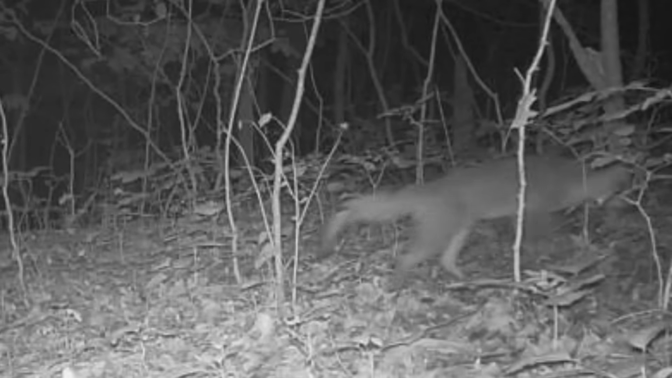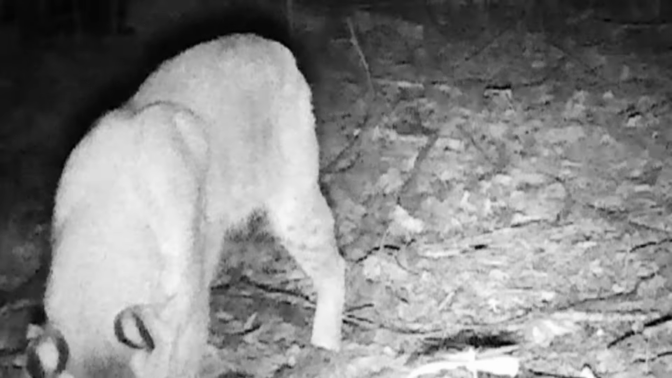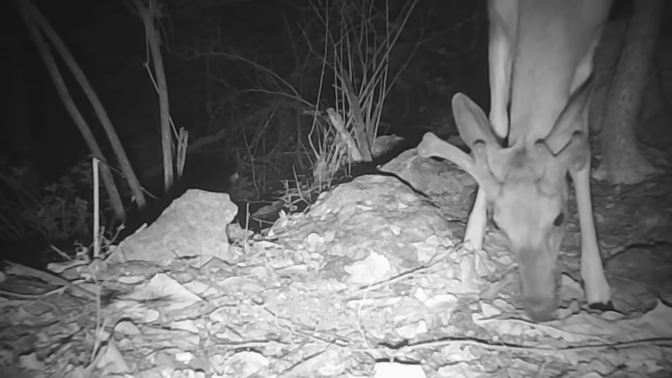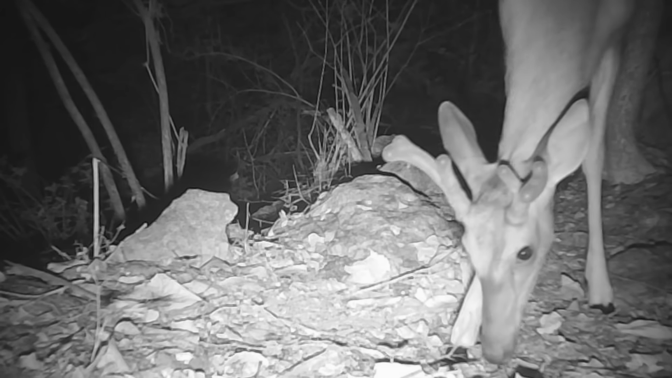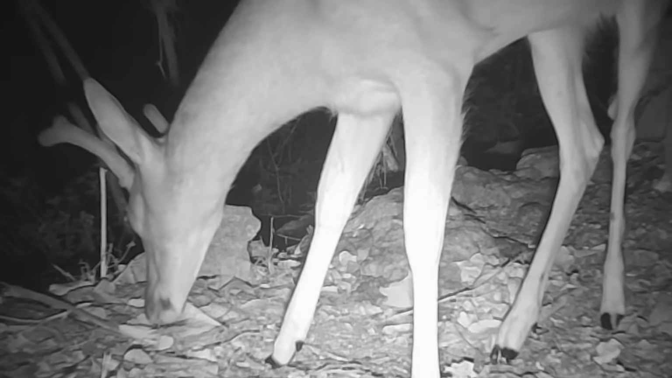Then there's a fox. That's Freddie or Betty. The coyotes keep them run off, but they're here too. And there's old Billy Bob, the bobcat. You can see the white at the back of his ears and that bobtail. He don't show up all the time. And a little young buck eating the leaves off of these old trees that fell off. And they just browse through.